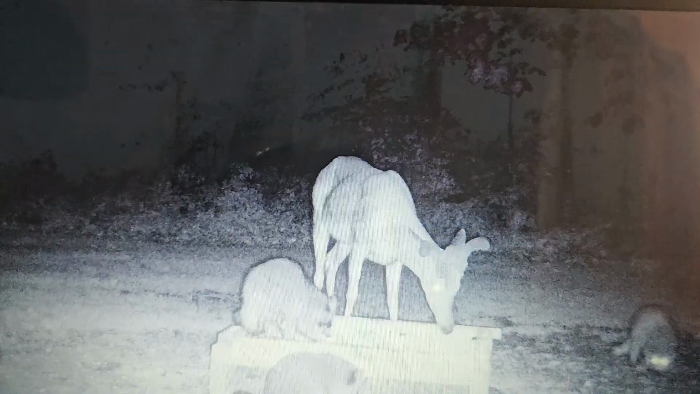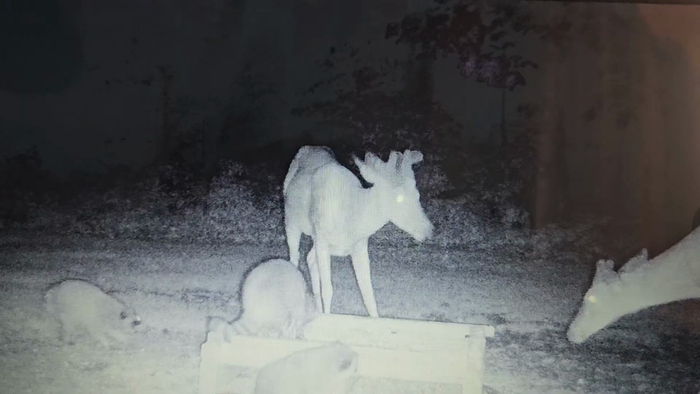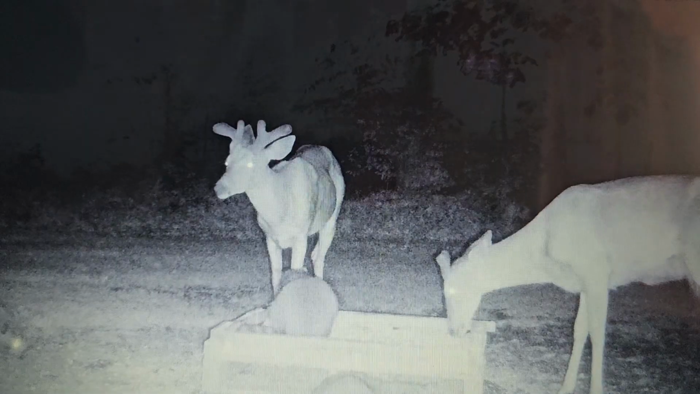You ain't seen him yet. That's that same buck. I think it's Tyson. And he's not the dominant buck. These bucks seem to be more dominant over him.